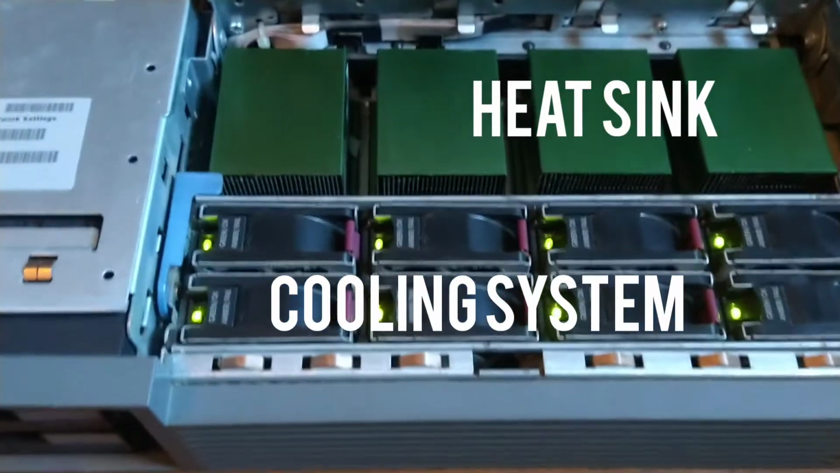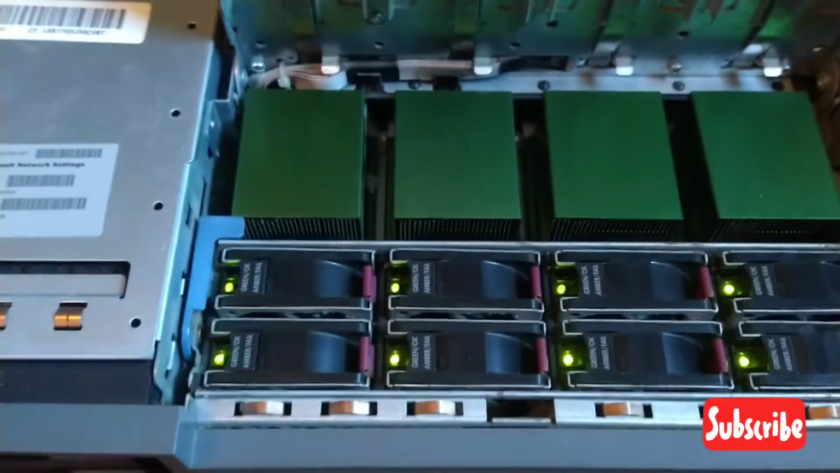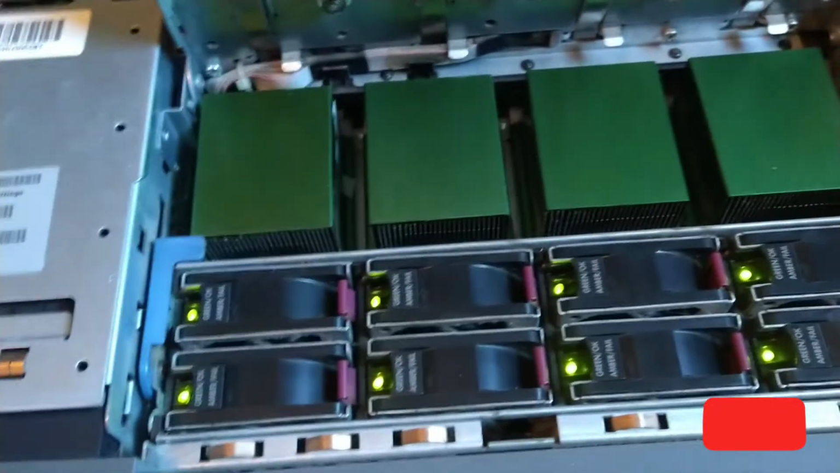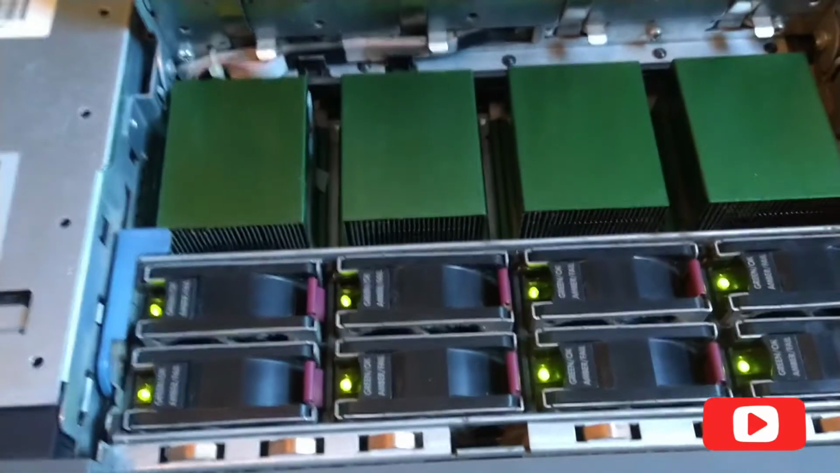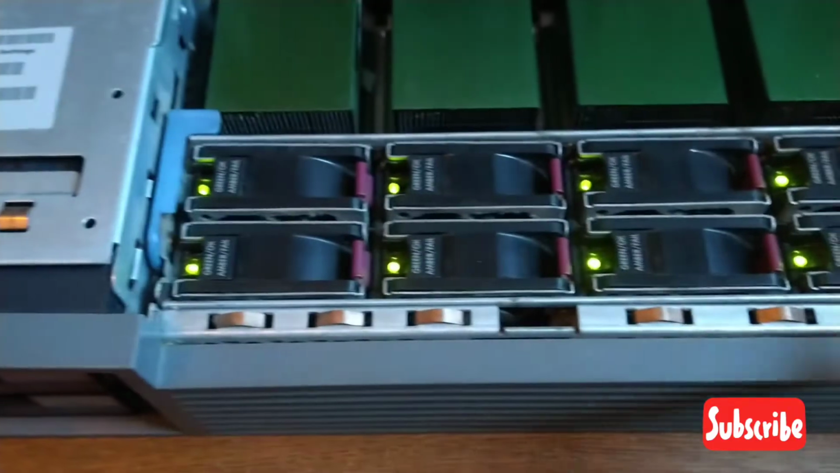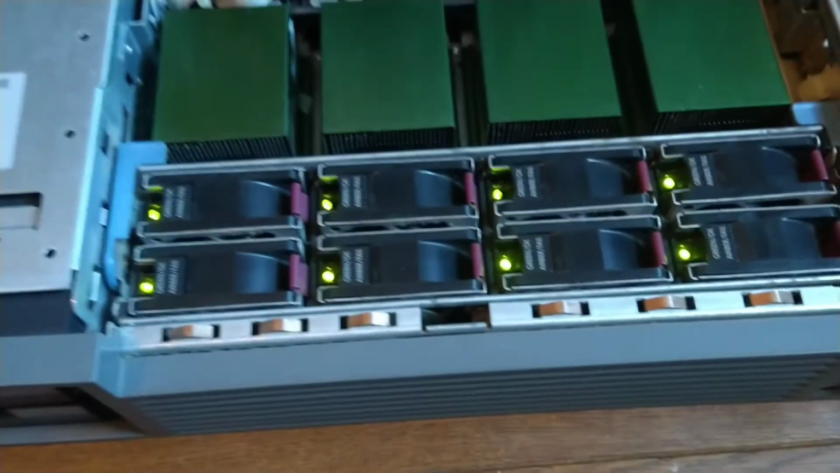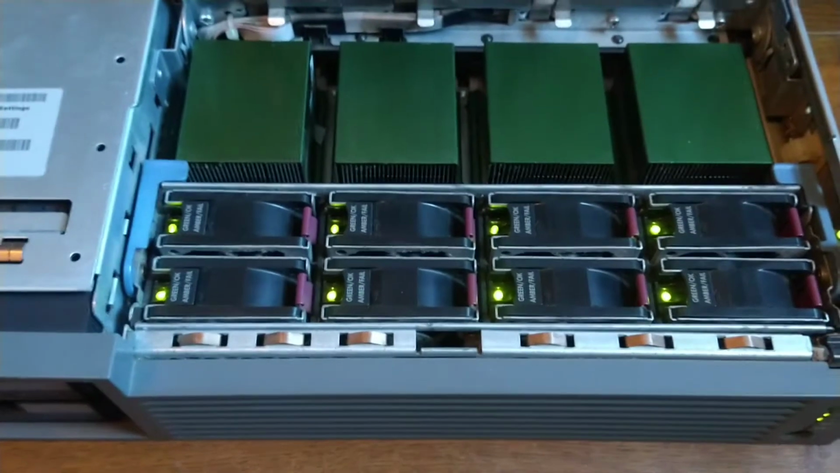What we've got here is 4 radiators, which are cooling all the processors, and the ventilators on that side, so all green. We can hear the noise come down a bit closer to the machine itself.